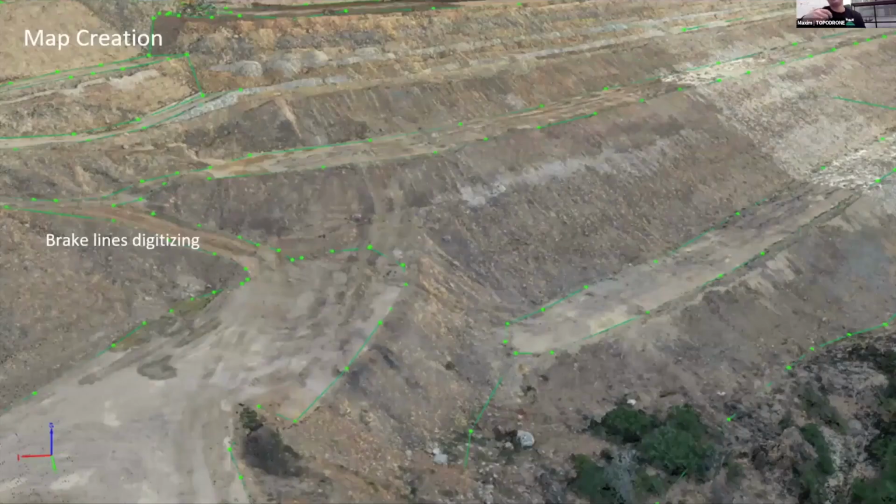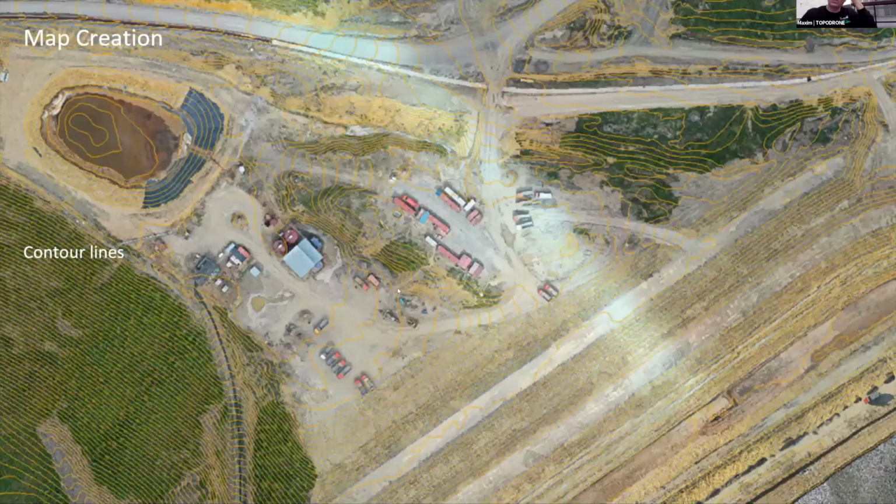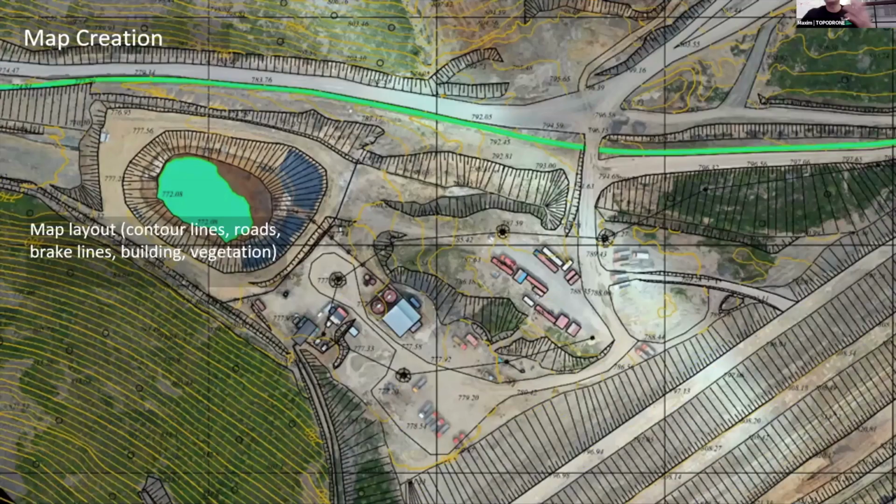After that, we vectorize the point cloud to create break lines and to vectorize all buildings, walls, and so on. Finally, on the basis of the classification of the point cloud, we create contour lines and a CAD data set for our customer. This is the result of data processing.